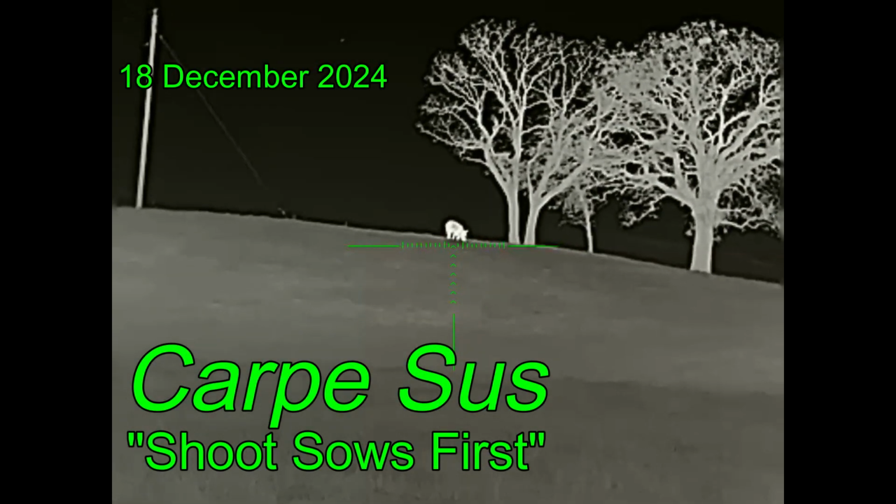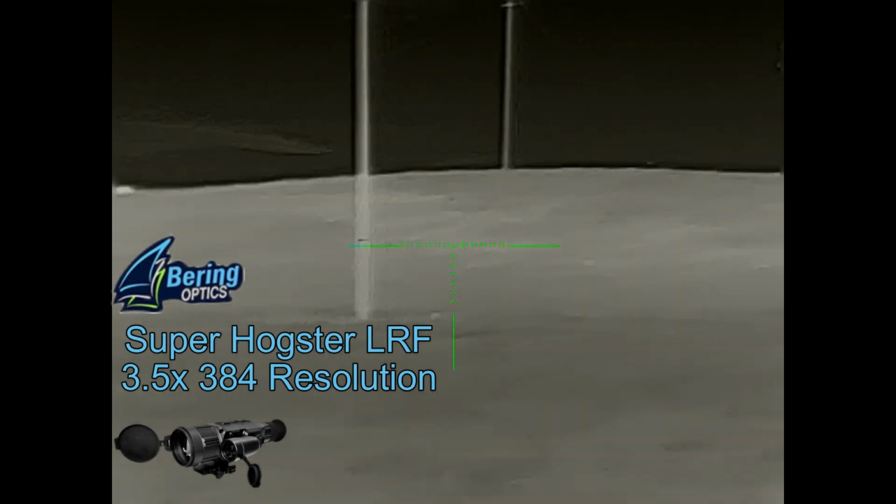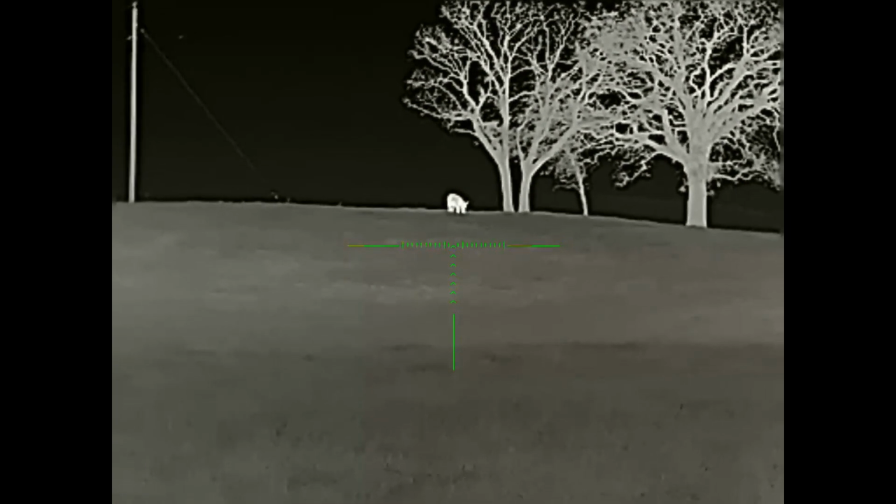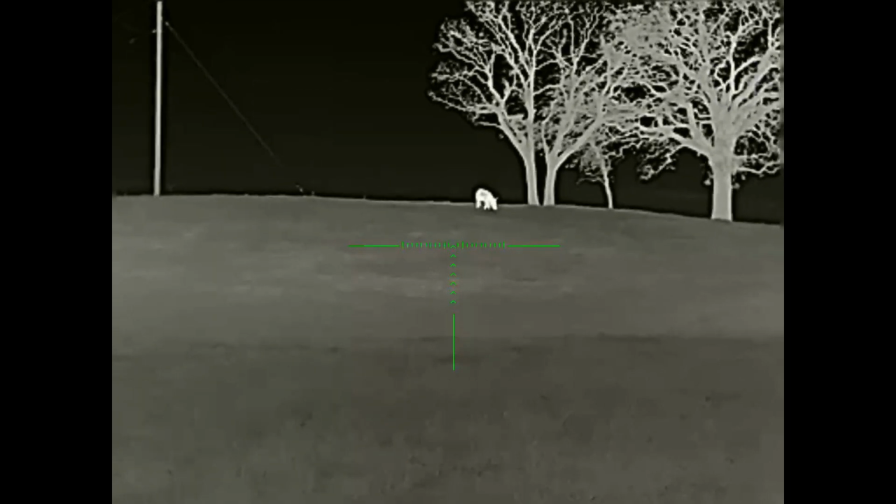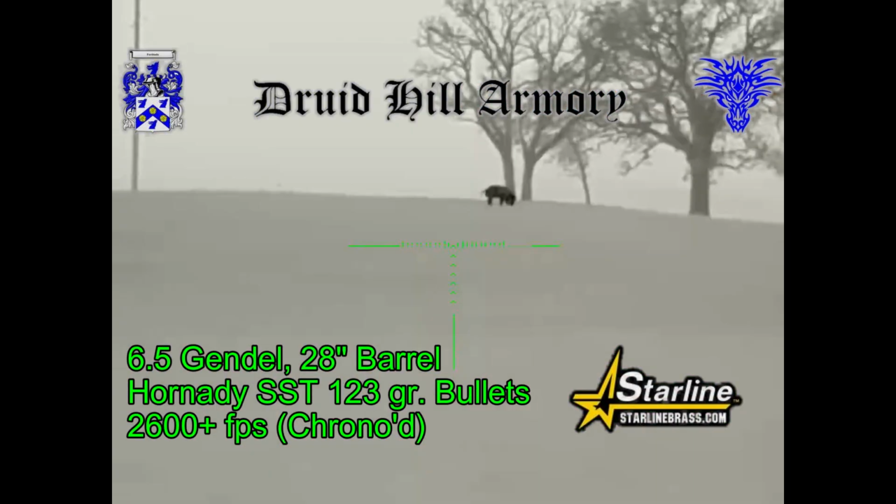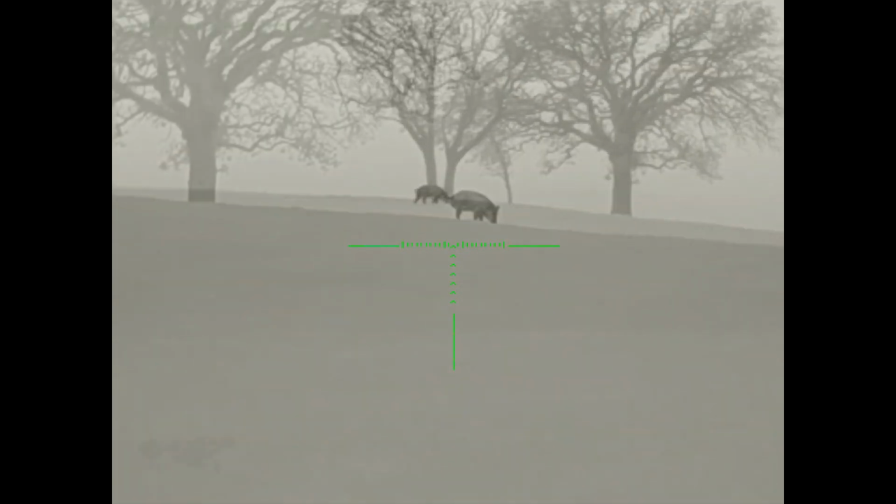Ben and I went hunting up in North Texas. We met at our usual rally point, drove about 40 yards to the first gate, looked out into the pasture, and there was a hog up on this hill. Ben's going to be getting video with his Super Hogster LRF at 3.5 native magnification. And he's going to be shooting a 223 again. And I'm going to be shooting a 6.5 Grendel with Druid Hill Armory loaded Hornady SST bullets loaded into Starline brass. And my optic we'll talk about later.